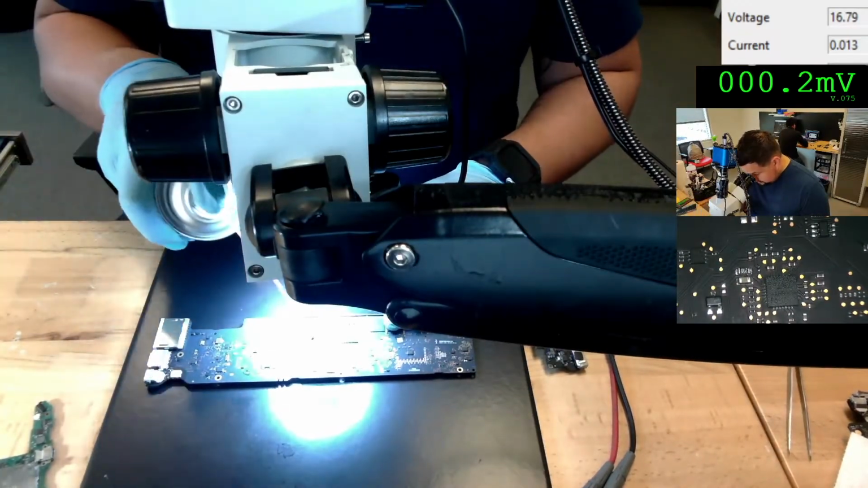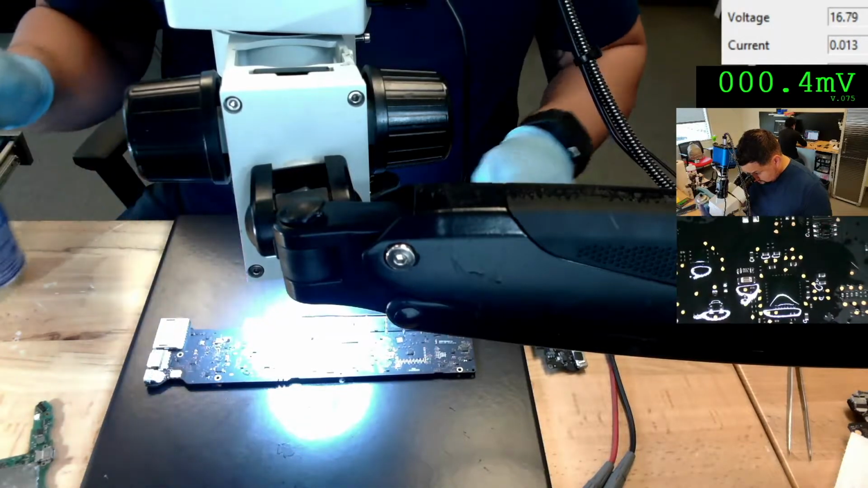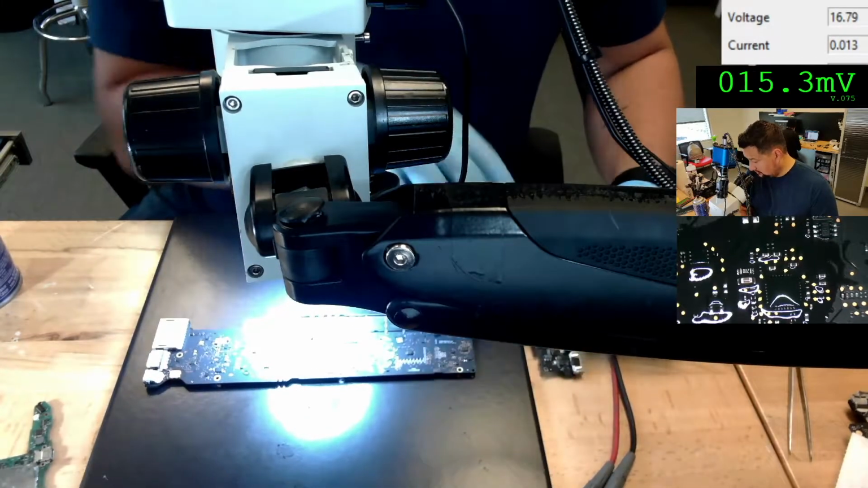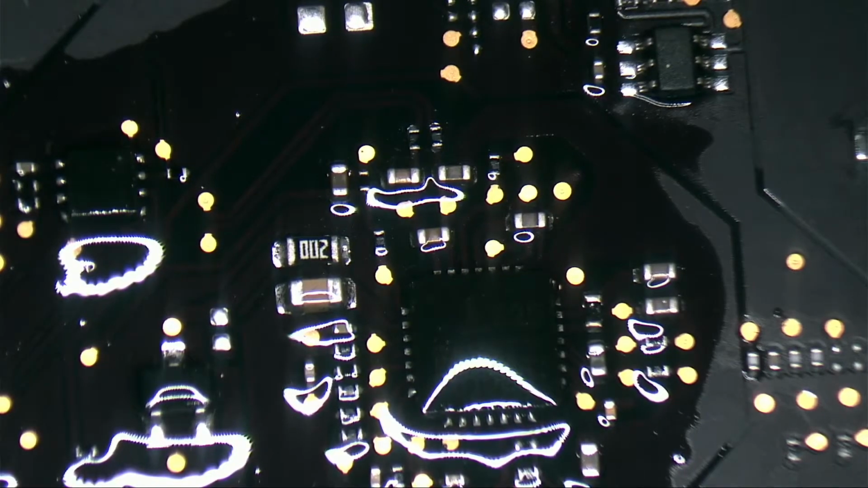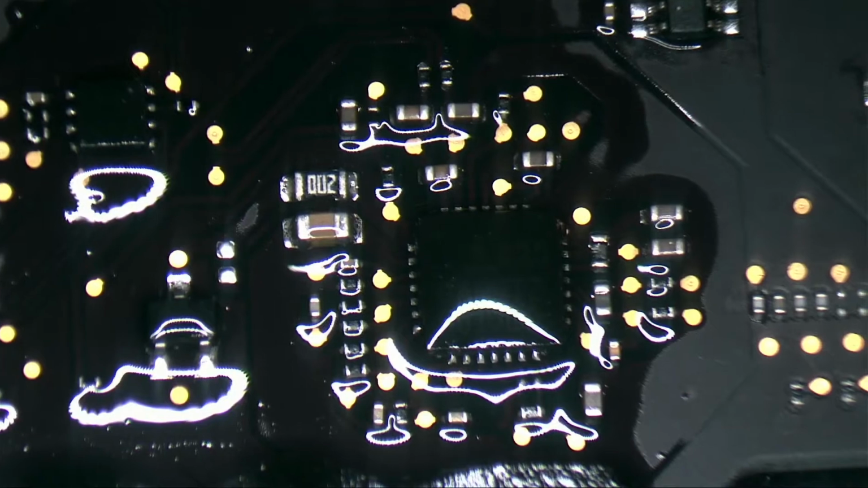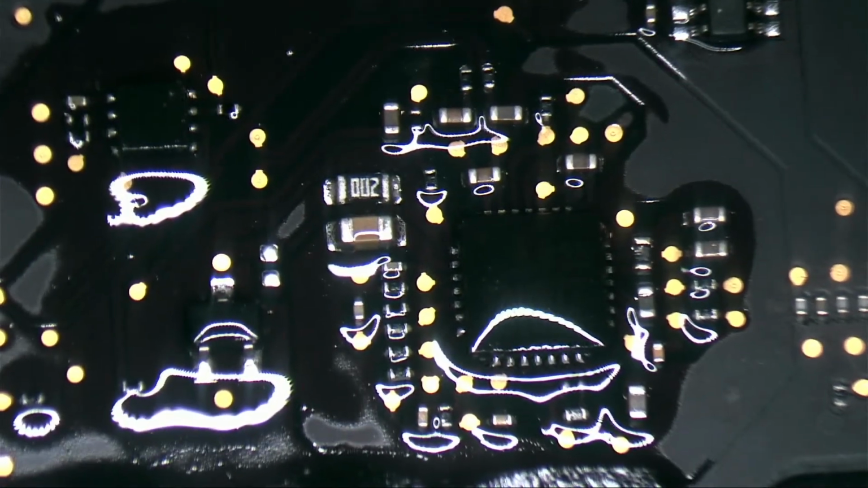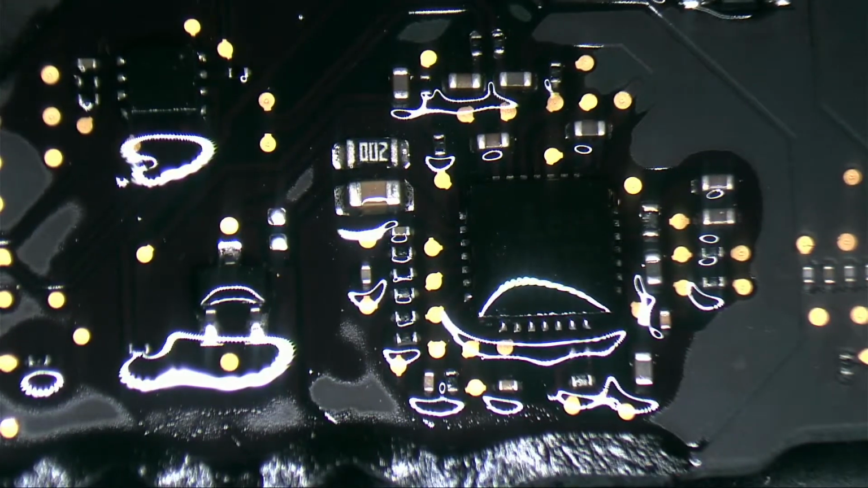Okay, I'm going to put a little bit of this liquid, and then we're going to check how fast it's going to evaporate. Not fast enough. So it's not that.